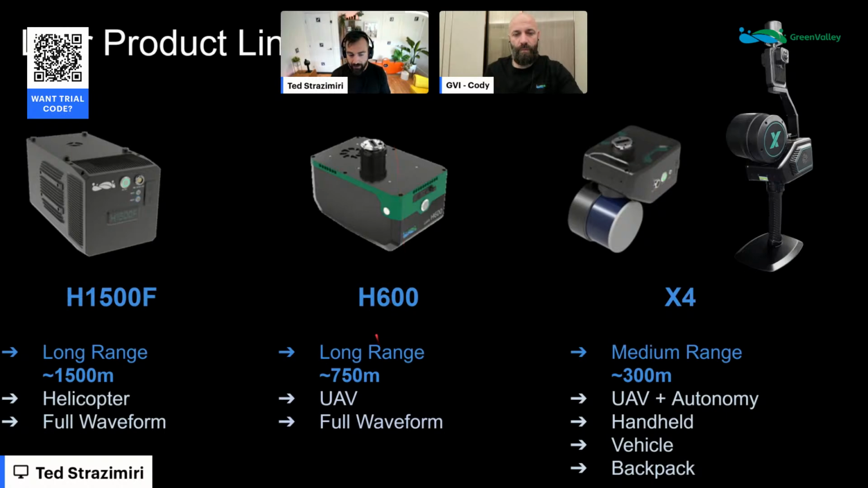The cool thing is that these are now in the category of lasers which work on the 1550 nanometer wavelength, and that allows this range number to really shoot up. And we're going to see more and more of this becoming the norm in the industry, I think, because there's a lot of benefits. And there's a lot of benefits also to having full waveform. For those in the audience that may not have heard this term before, essentially what it means is that you're getting the raw laser return data, as opposed to the traditional lasers that we're used to in the UAV industry, where you're getting discrete returns.